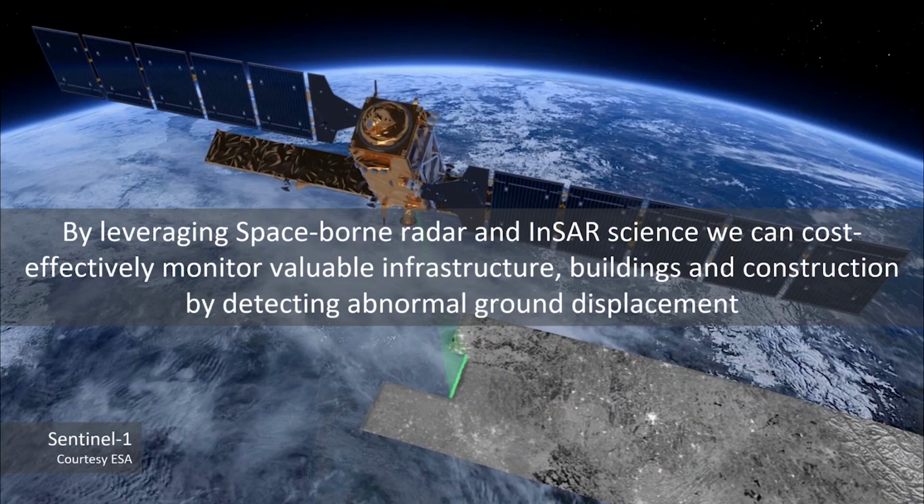We can do this to detect abnormal ground displacement, or where ground displacement exceeds a certain tolerance and may become a risk factor for a particular type of failure, damage, or downtime.